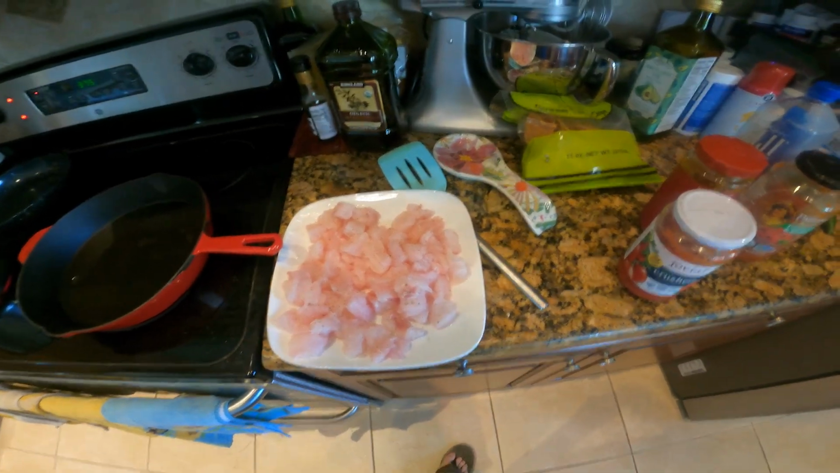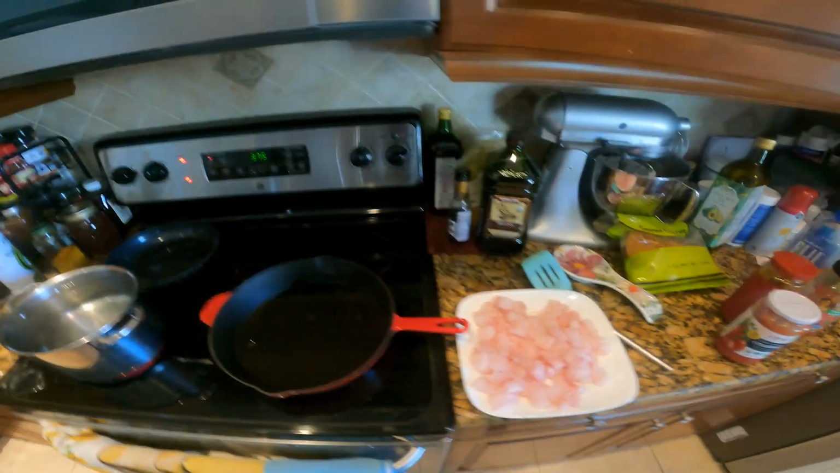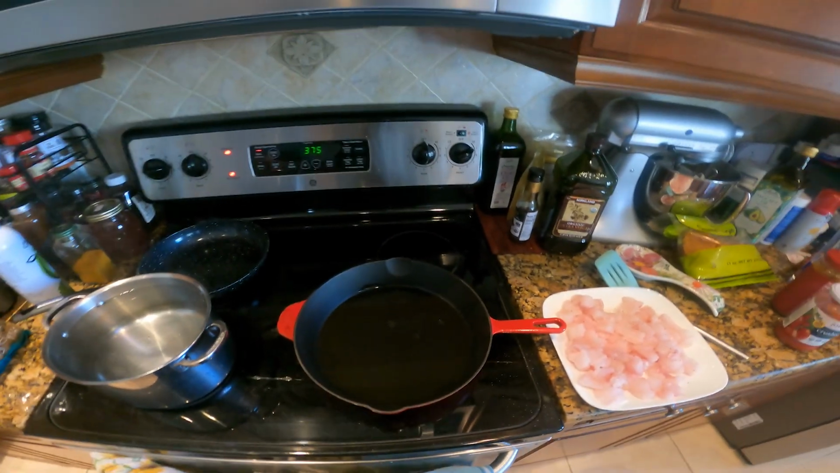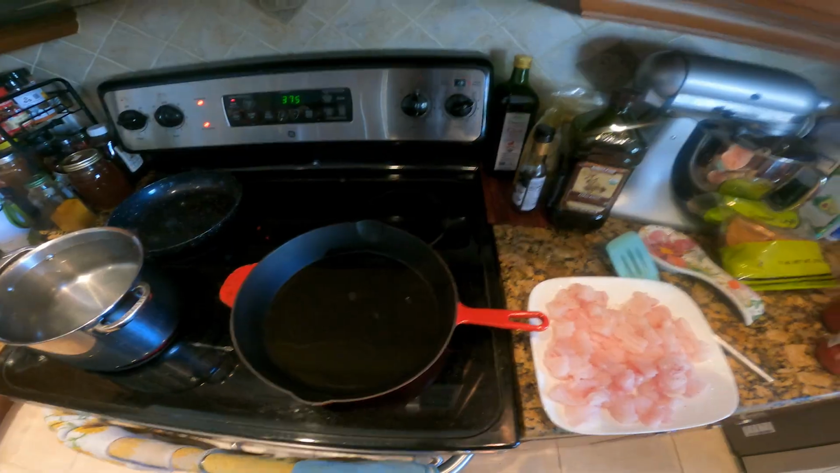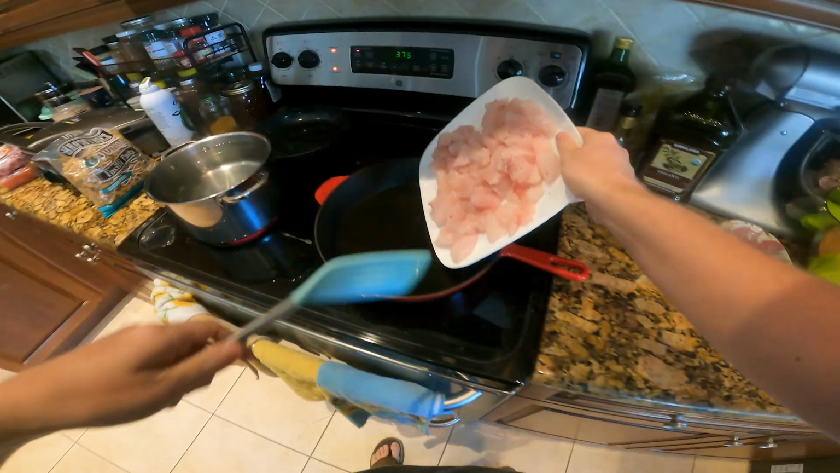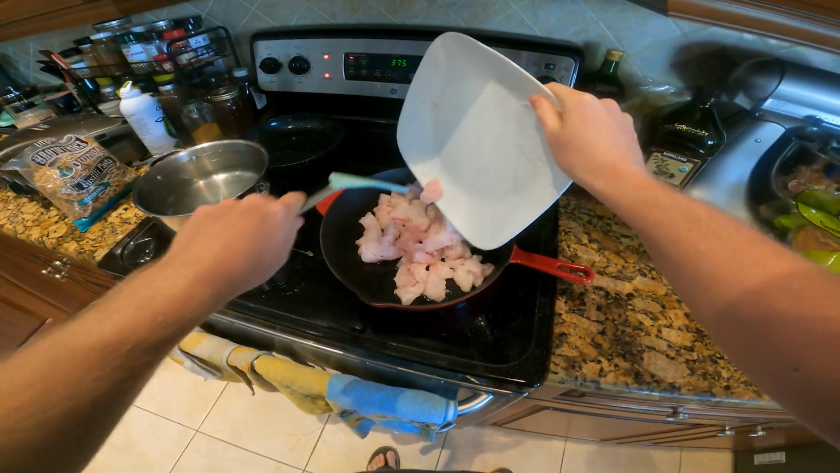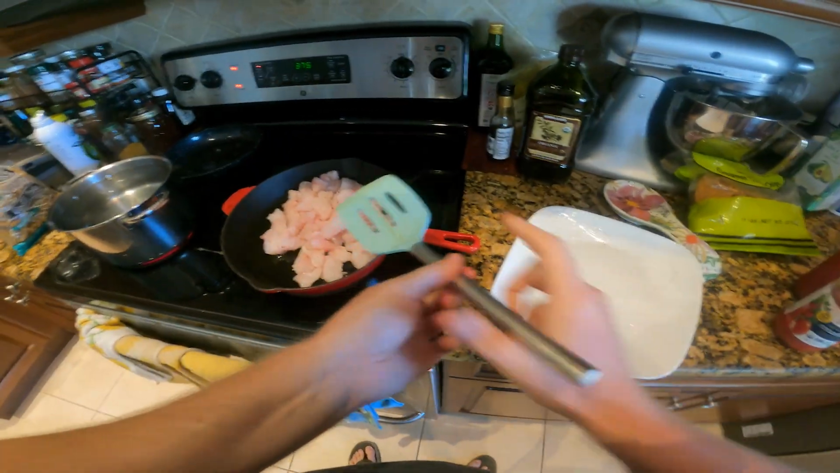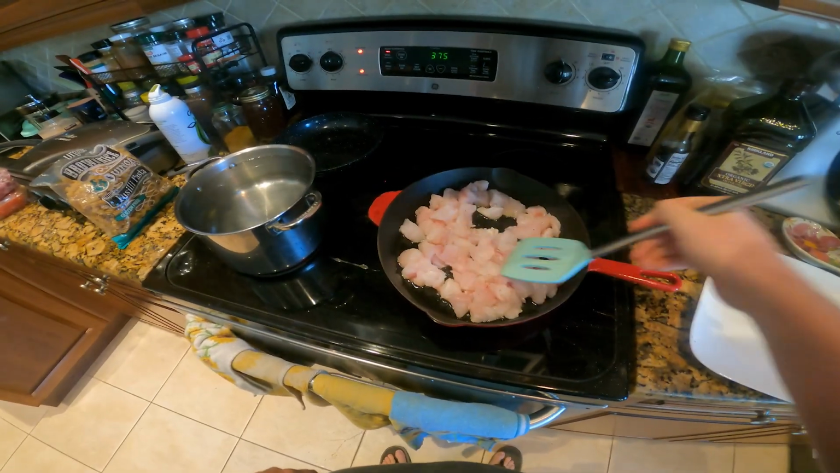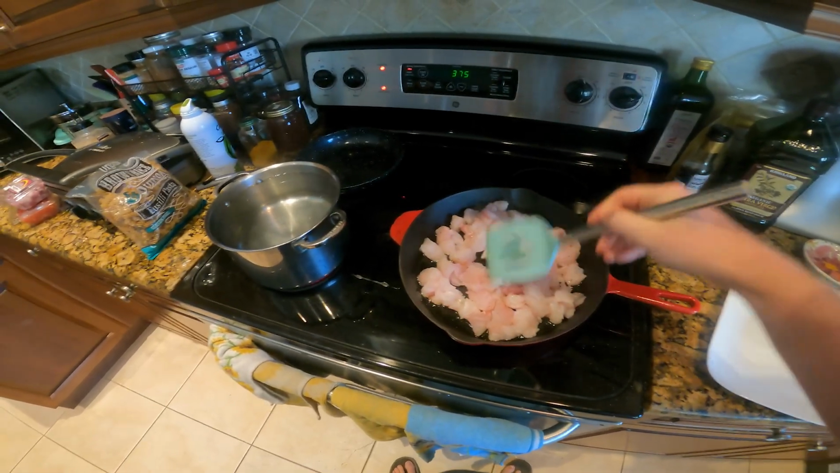So I trimmed and cubed these fillets, took out the bloodline, and we're gonna cook it in the cast iron skillet right here and then bake it in the oven to finish it off to put the dish together. So let's get our grouper in here. Nice and hot, perfect. The grouper will cook quicker, obviously, since it's not a big fillet.